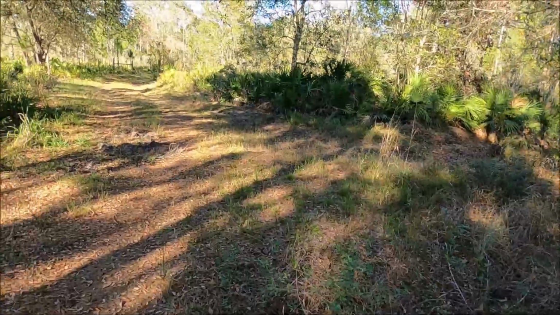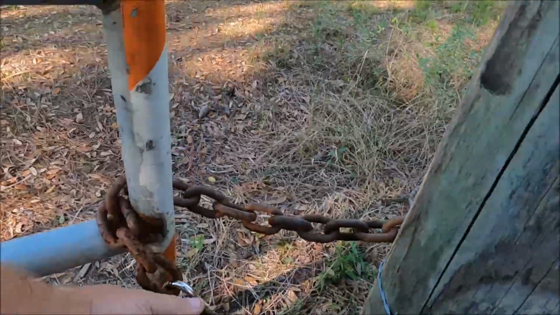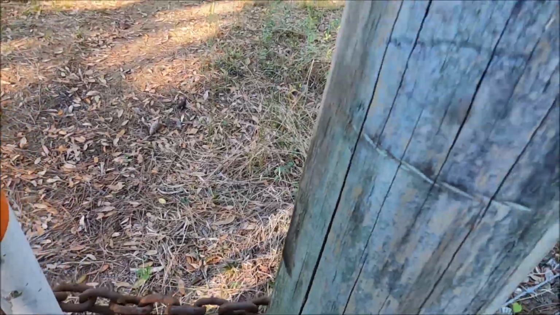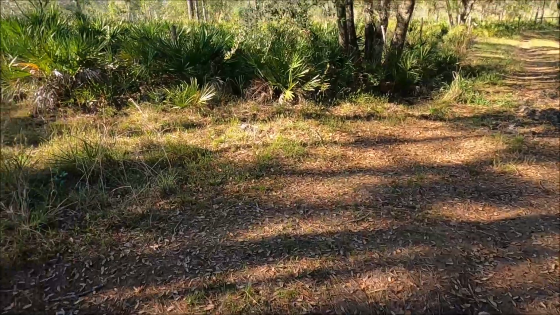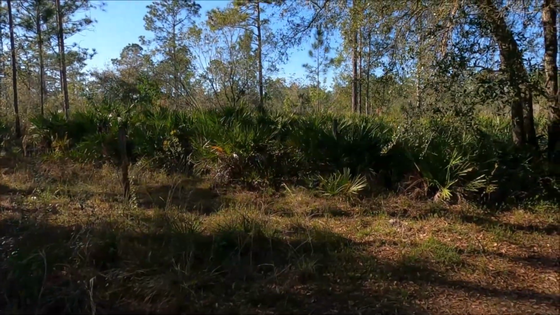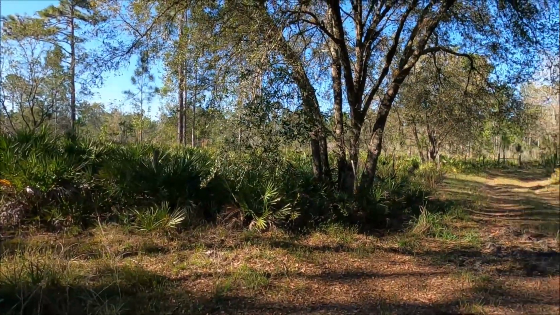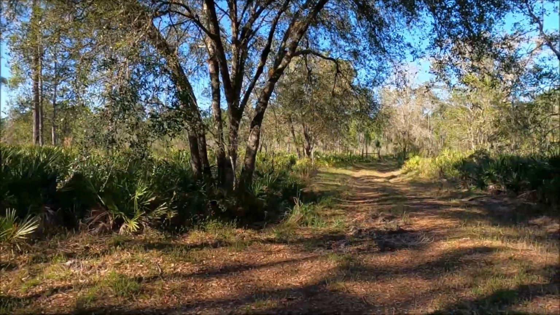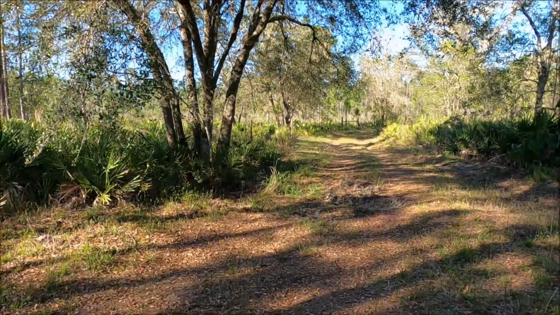Hey guys, if you've been watching any of my trail camera videos, you'll recognize this gate we have to jump to get back into our local neighborhood WMA. It's a nice, cool day, and it's supposed to be cool for the next couple days. So hopefully, I'm gonna go back, and we got 2 more trail cameras, so now we have 4 cameras.